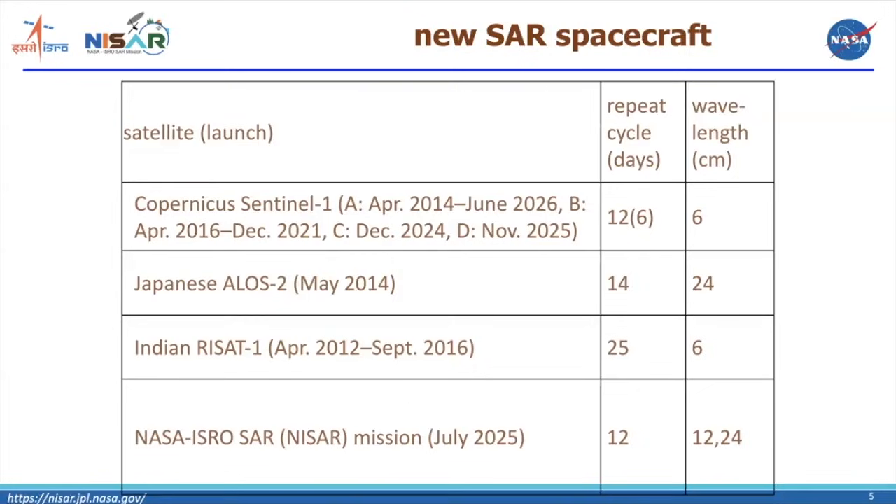Sentinel-1B was launched in April 2016. It stopped working in December 2021. So for a while, they were back to having only one Sentinel-1 satellite. While A and B were operating, there was a 6-day repeat. Then we had to wait until December 2024, or 3 years, before they launched Sentinel-1C. That then got the constellation back to 2 satellites with A and C, getting the 6-day repeat again. And then Sentinel-1D was launched in November 2025.